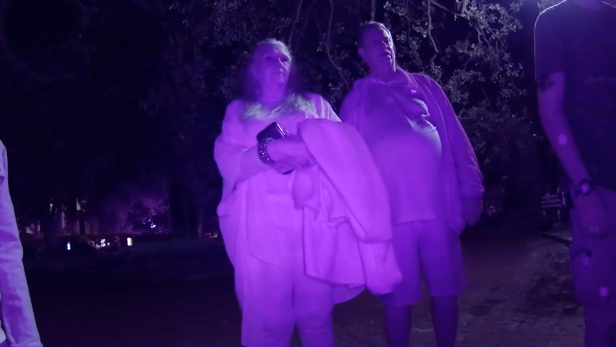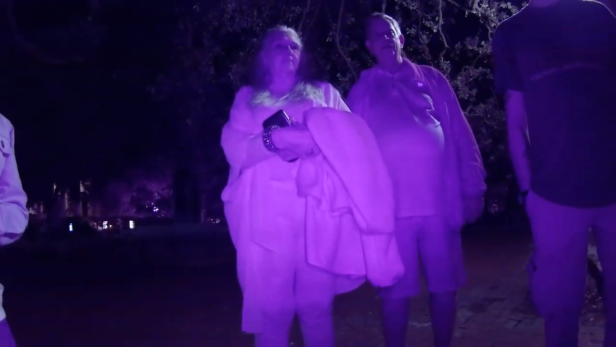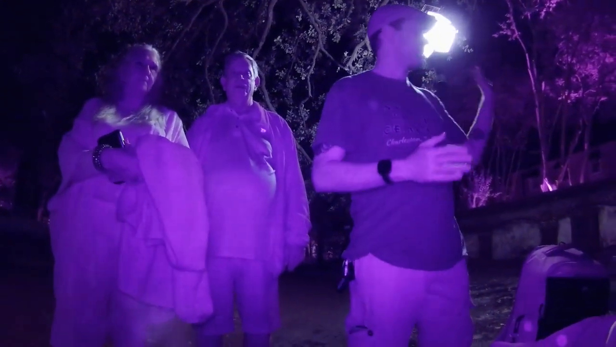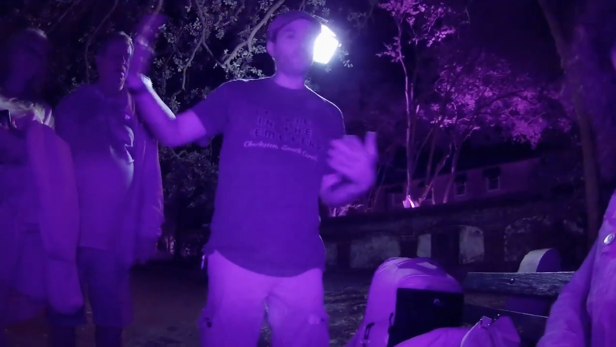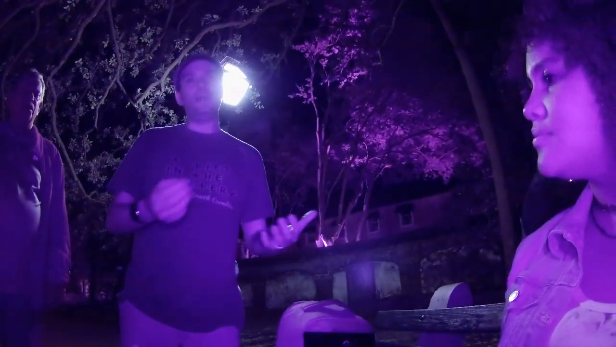We're going to be recording it with all 3 cameras so you can watch it later, and that way you can see it from all angles of what's actually going on around you. First thing you need to know is you're going to need to whisper. That's a big deal. Again, we have neighbors nearby, and we don't need all the other tours looking around like, what's he doing now? We're all going to close in really tight around you so nobody can see what's going on here. I will not be writing anything down. That way I can stay focused on what's going on.